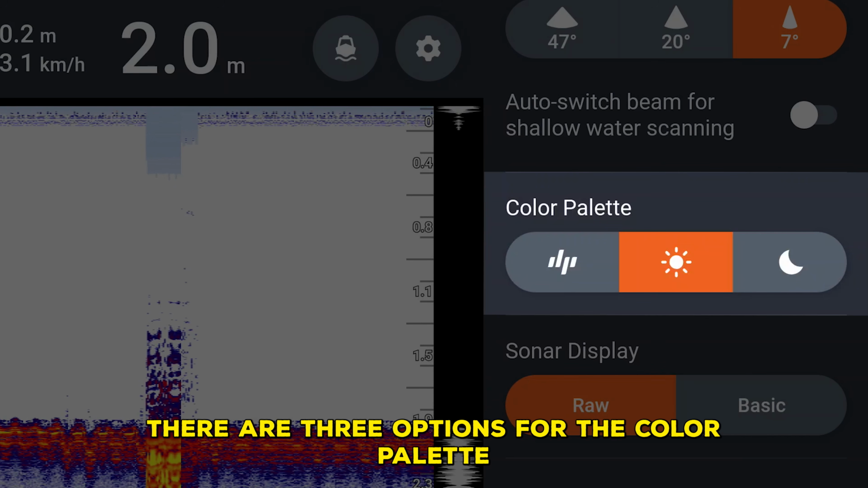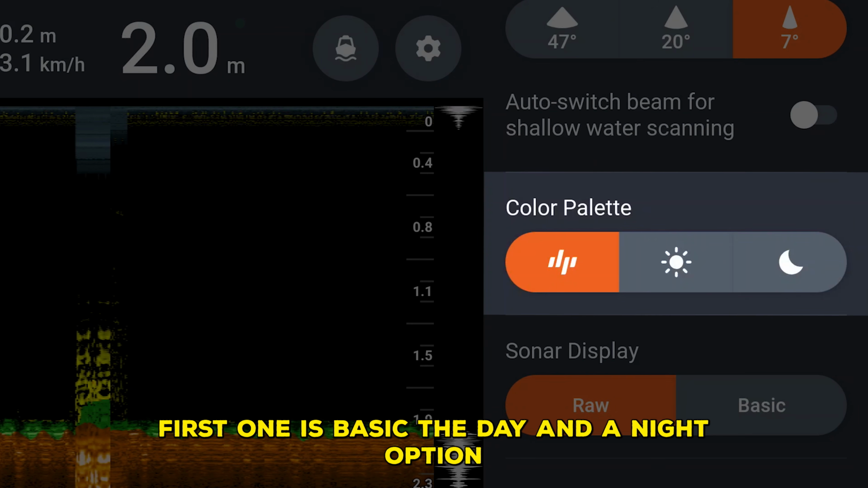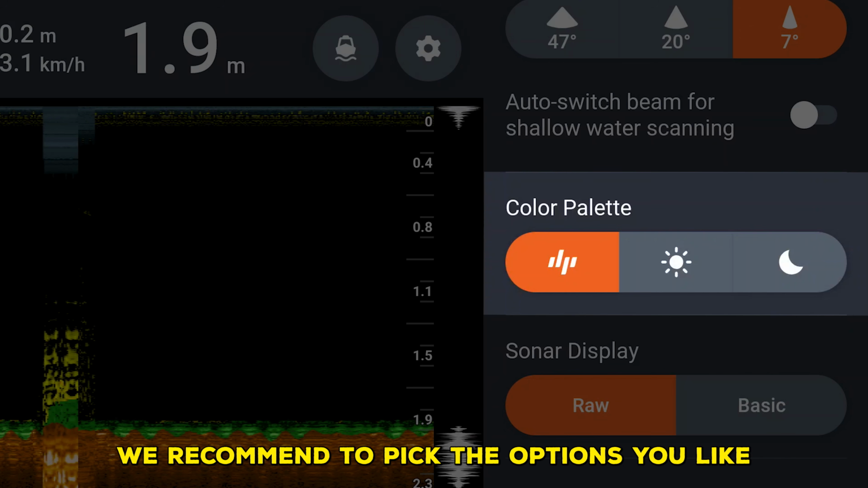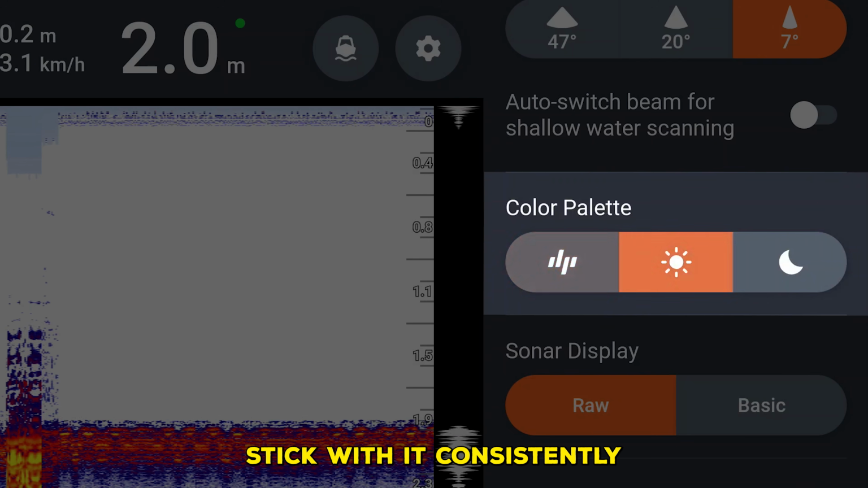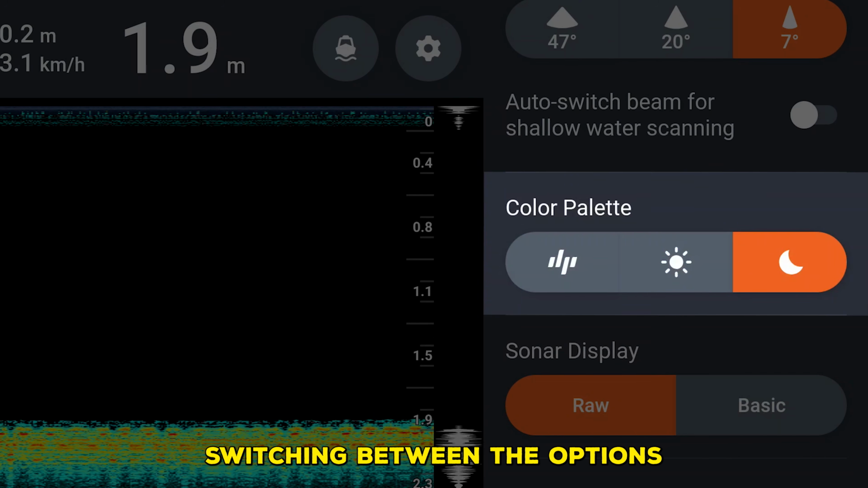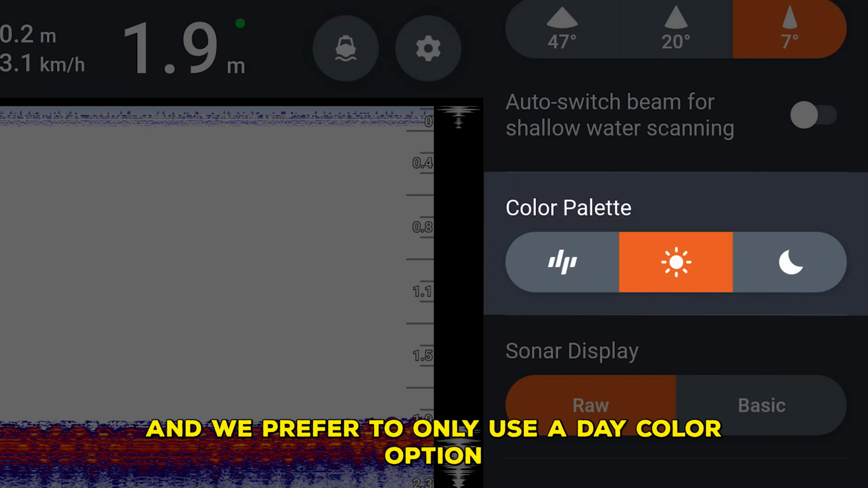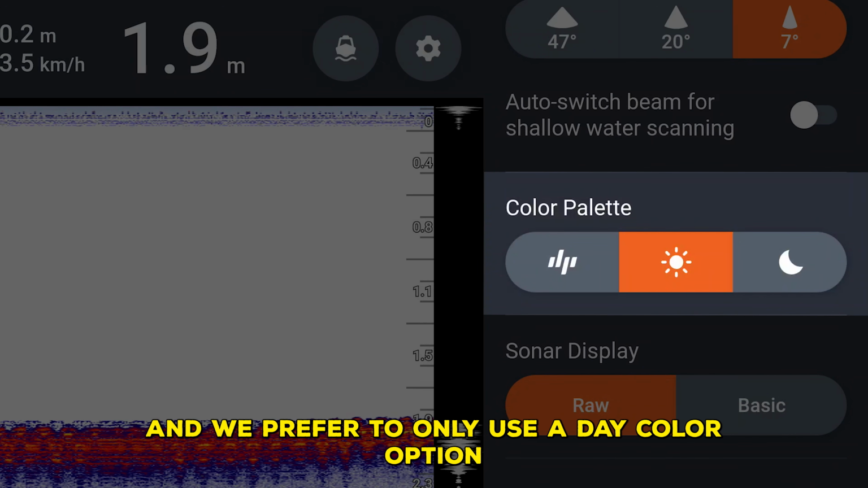There are 3 options for the color palette. First one is basic, the day and the night option. We recommend to pick the option you like. Stick with it consistently because your reading muscle builds up. Switching between the options frequently can slow the interpretation, and we prefer to only use the day color option.